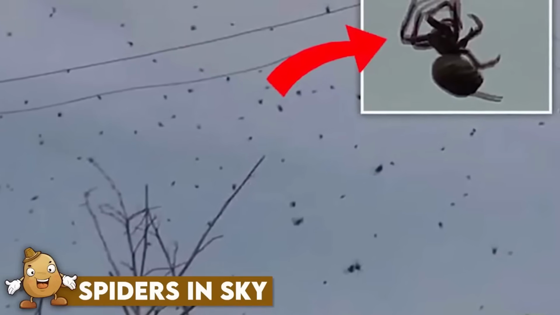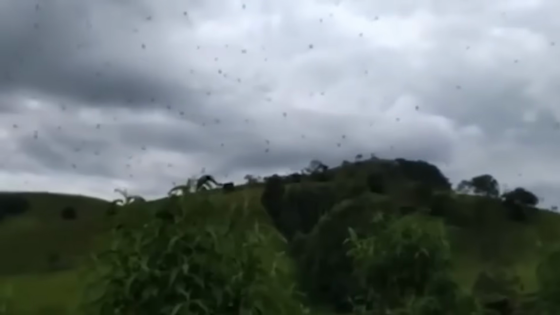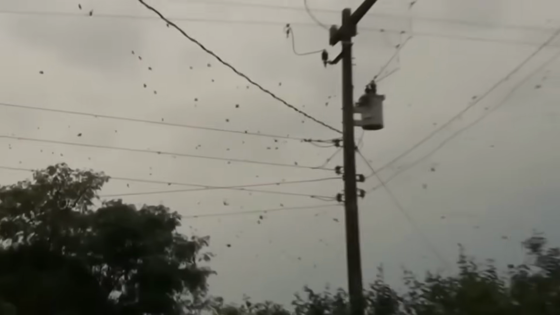Spiders in sky. The skies of Brazil are playing host to an unusual phenomenon, as spiders rain down from the clouds. But in reality, these eight-legged arachnids are not falling, but rather crawling along their intricately woven silk threads. This is a common occurrence in the region during the summer months, as the spiders breed heavily and consume large amounts of food, resulting in webs that can reach up to 13 feet in width and 9.8 feet in thickness. Walking down the street beneath a spiderweb raining from the sky is a nightmare for any arachnophobe.